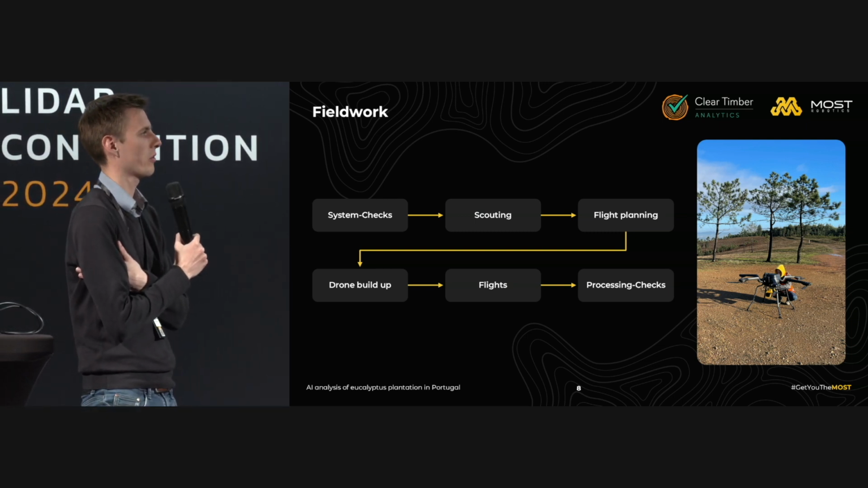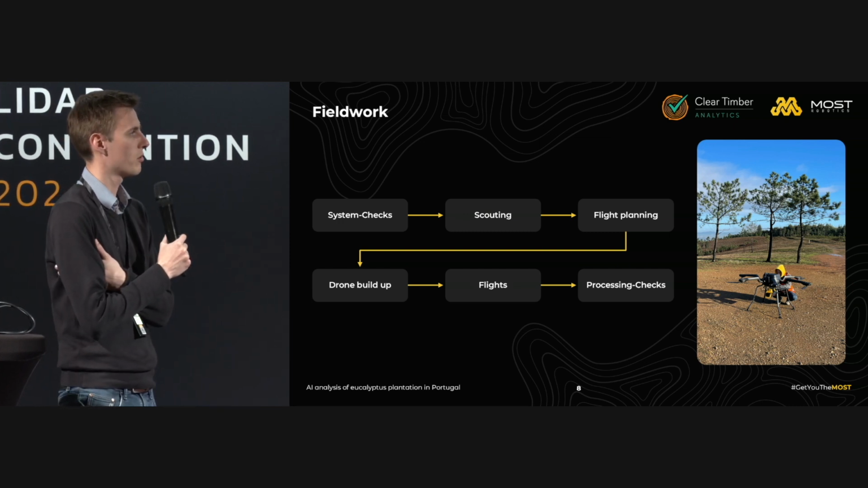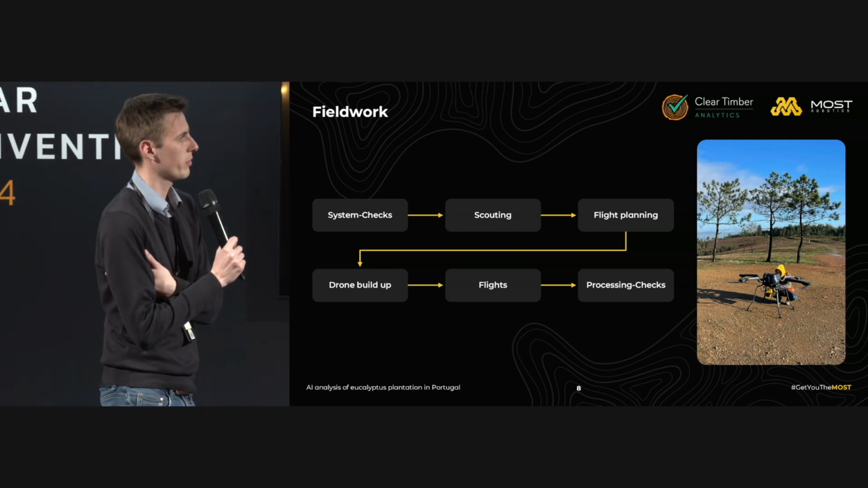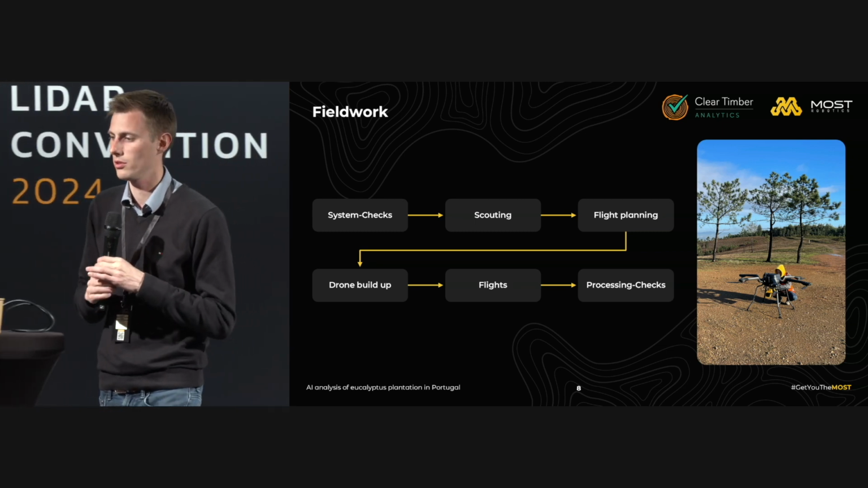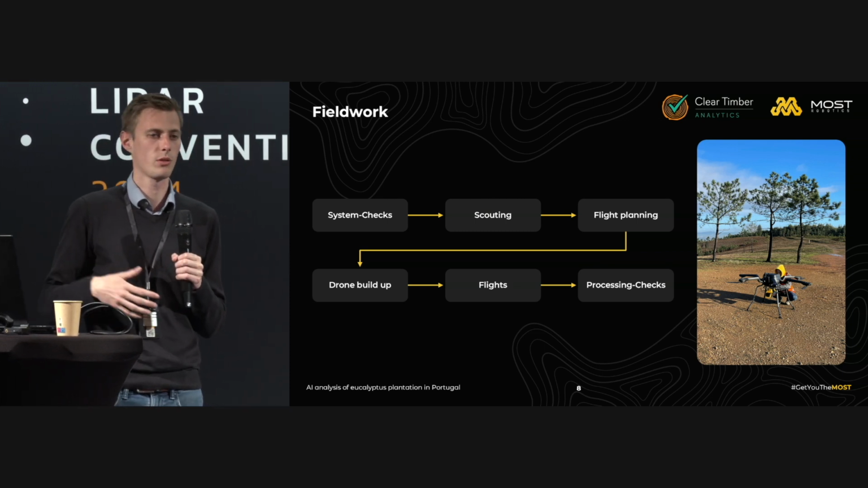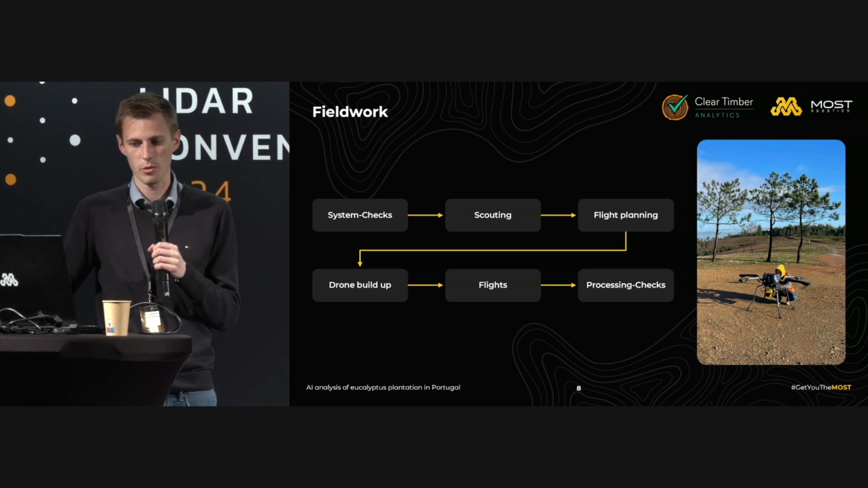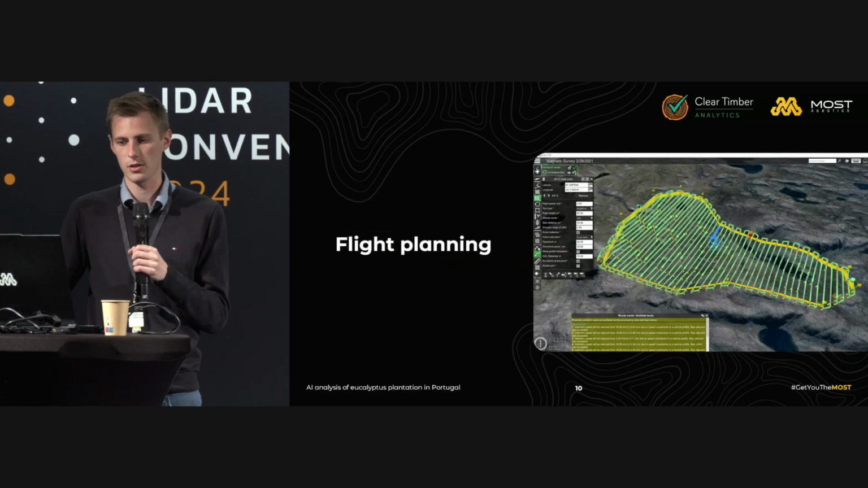So system checks were the first thing we did when we were there. Build up the drone, check if everything is working, check if we get satellites and so on. Then we started driving with the car through the area to get a better overview of the field. Then we did the flight planning, which we had done before in Germany, but then you have to adjust it in the field again. Then we built up the drones, managed the flights, and also checked the data directly in the field.